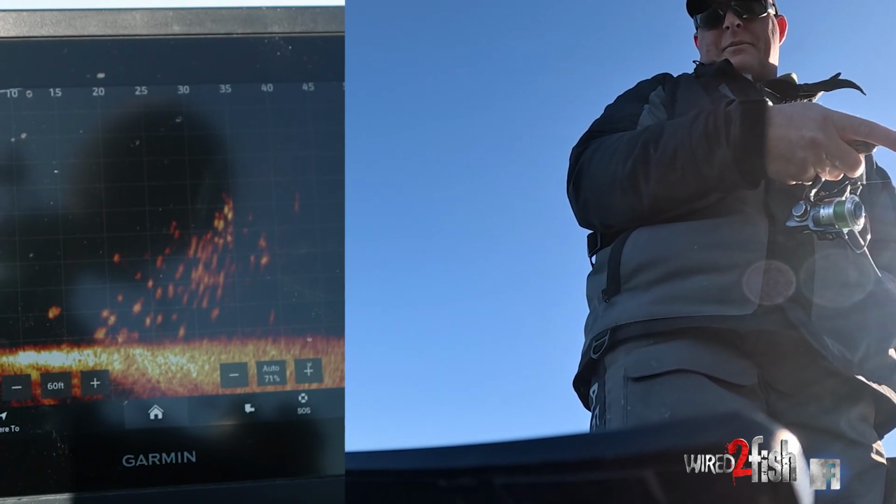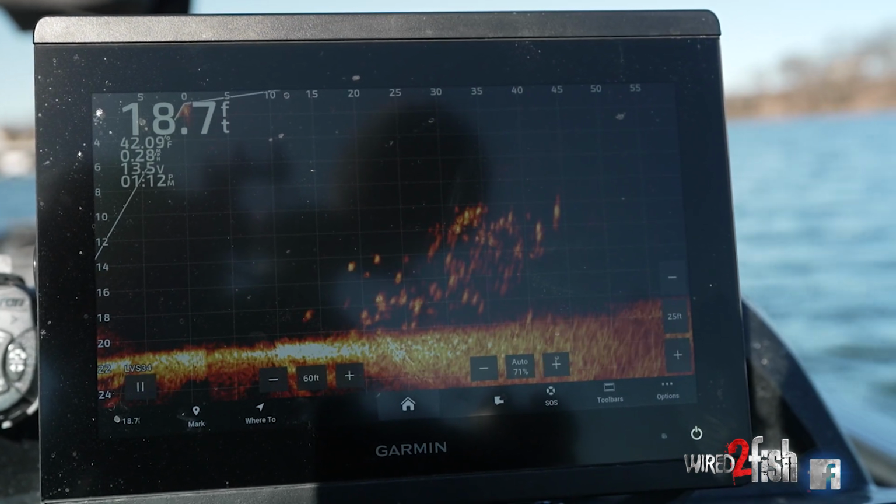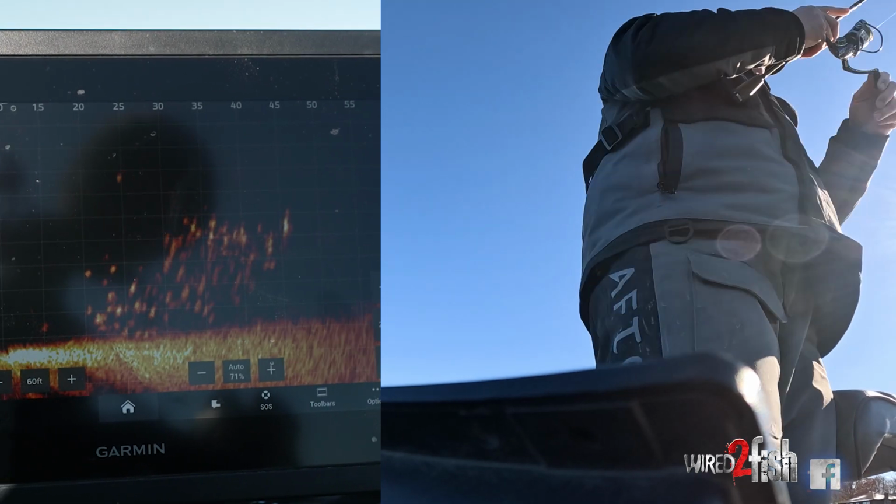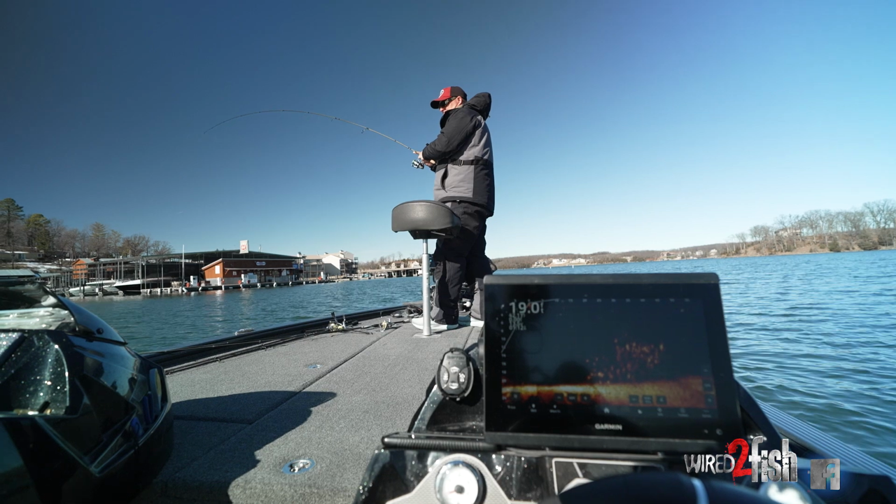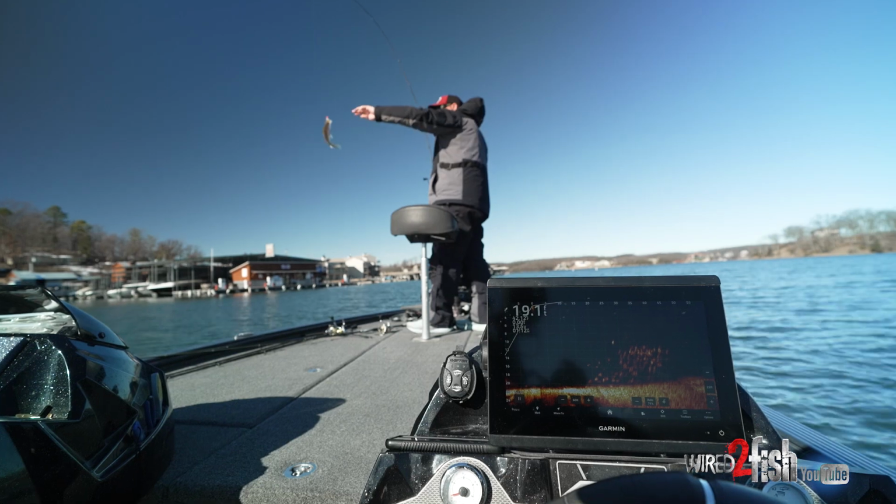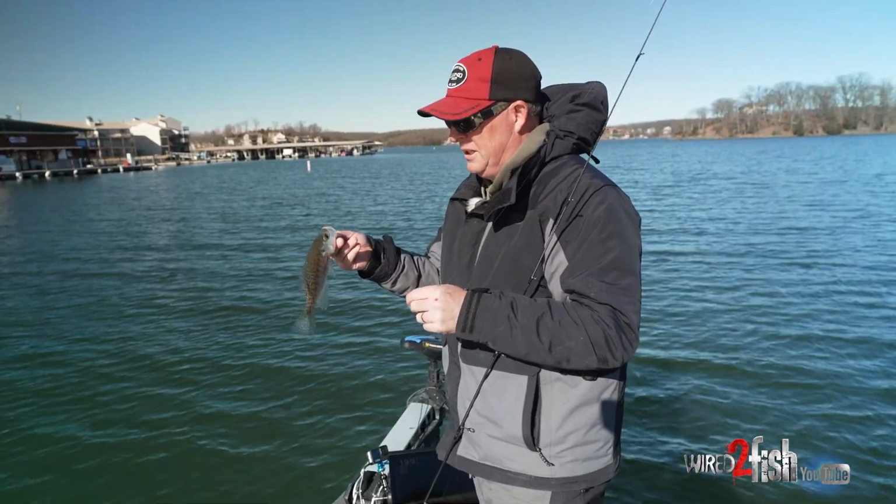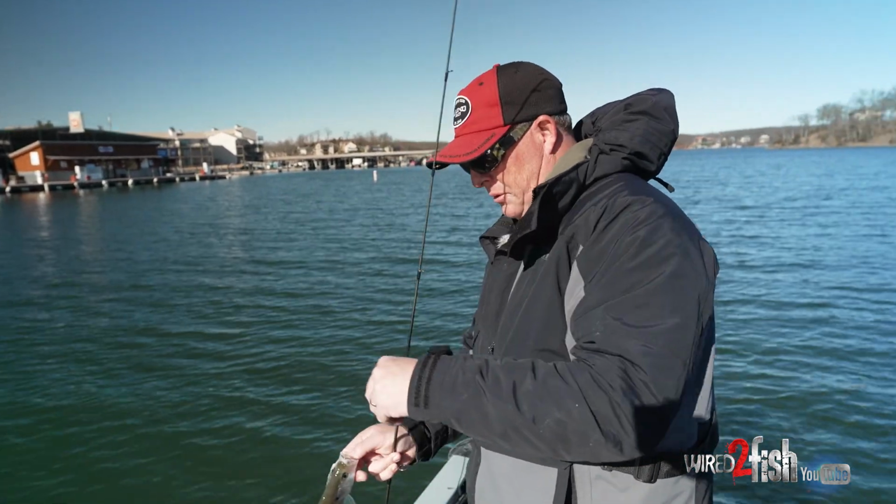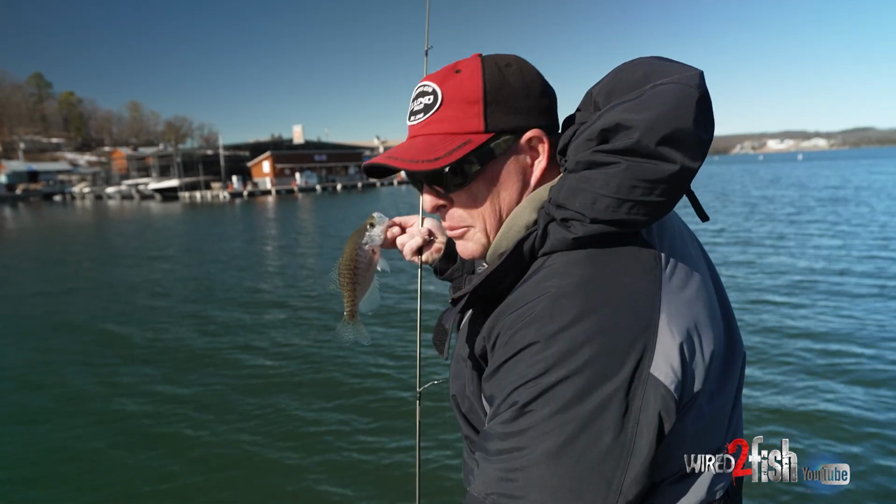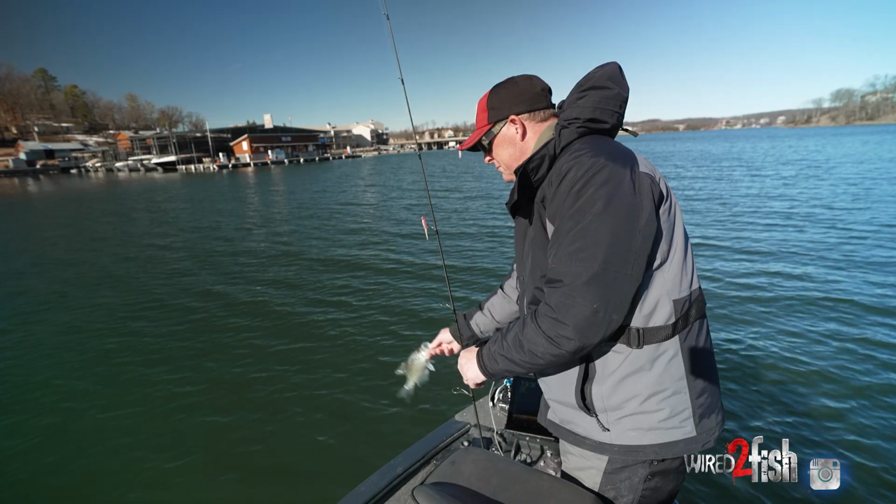Now this cast is going to tell us something right here. All right, crappie number 1. So here it is, January, middle of January. Just caught the first one of the day, not a big one. We happen to be on a point here where there's a school and a little bit of brush down there. So we're gonna find out how many of them are willing to bite.